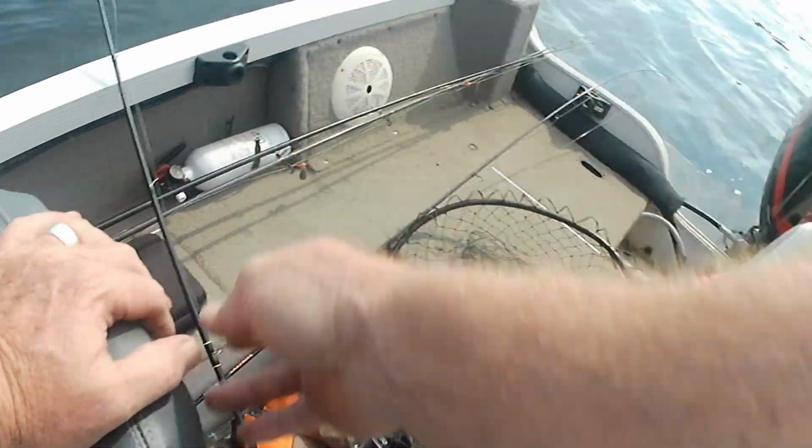Don't get hooked. Yeah, you can just pull that out probably. You can grab a flash if you need. Oh, there we go. Oh, he's a feisty boy. Let's weigh this one. He's heavy. I can feel it. Do it low so he doesn't flop out.